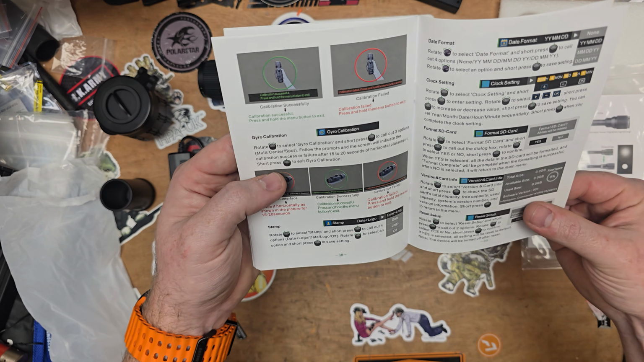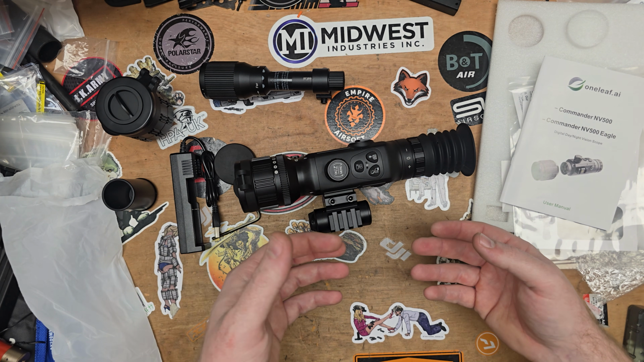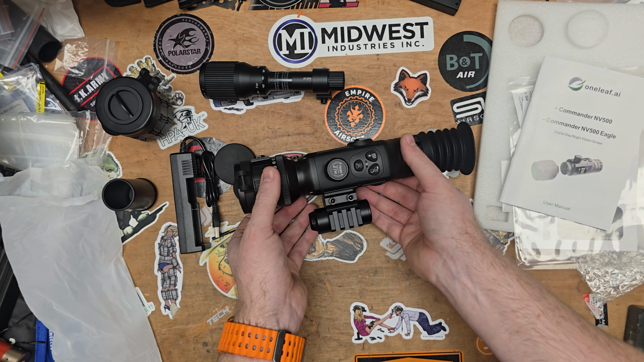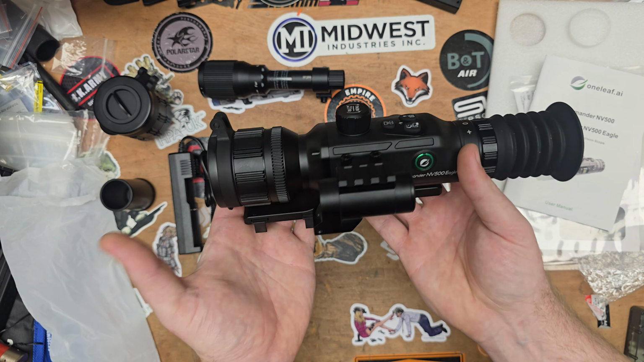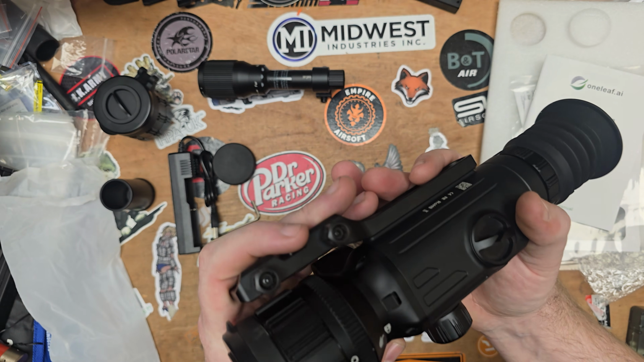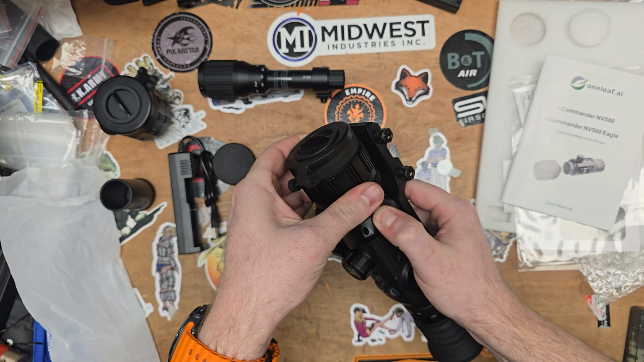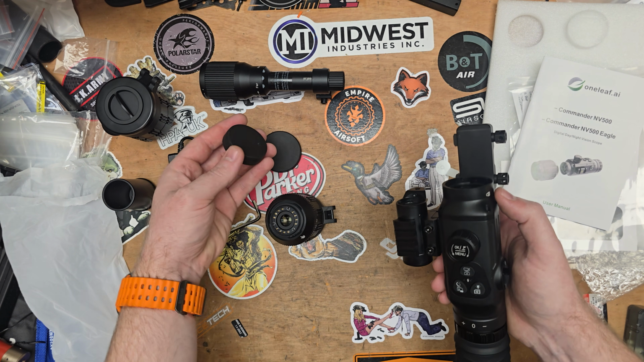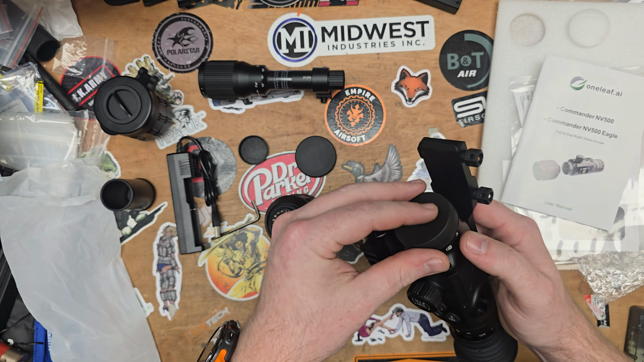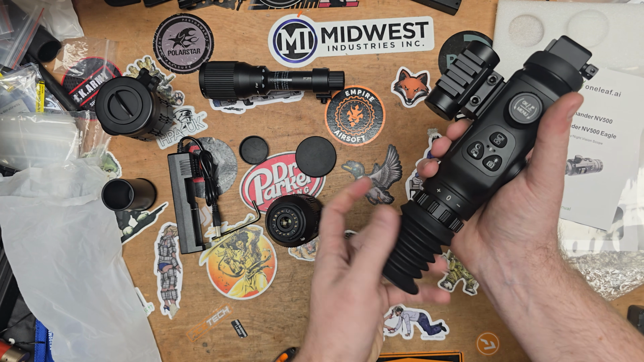Like I say, I'm going to have a play with this. It's a very difficult thing to review in such a short amount of time, and also in a room like this. So quality feels really nice. It's a very, very stout optic. It doesn't feel cheap at all. Let's find the right cap for this. I don't think these are relatively cheap optics.